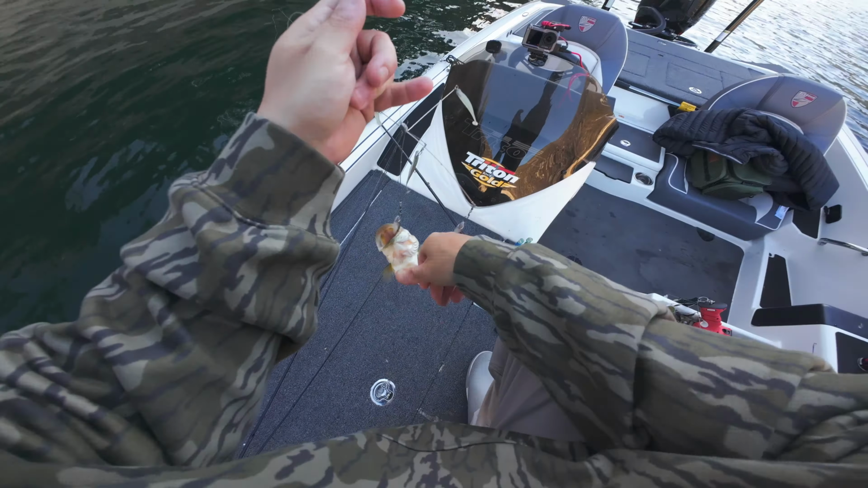Just like that, folks. Just like that. Got to match the hatch out here. Match the hatch. We got some tiny bait fish out here, so that's perfect presentation.